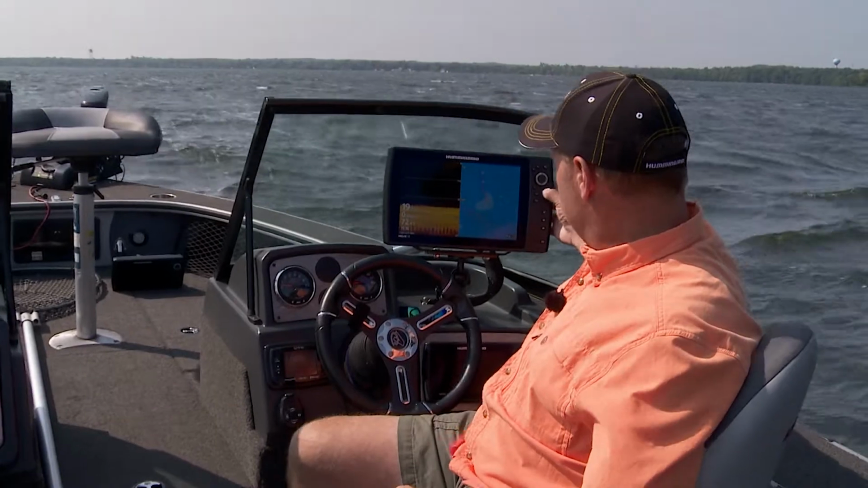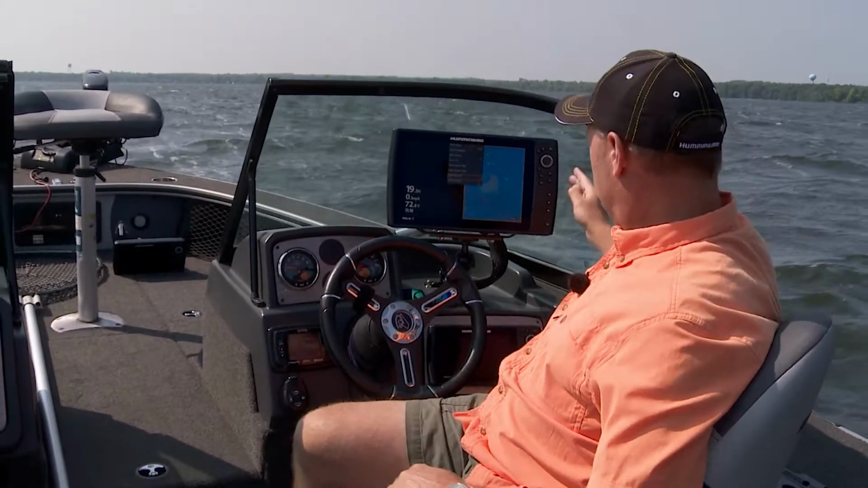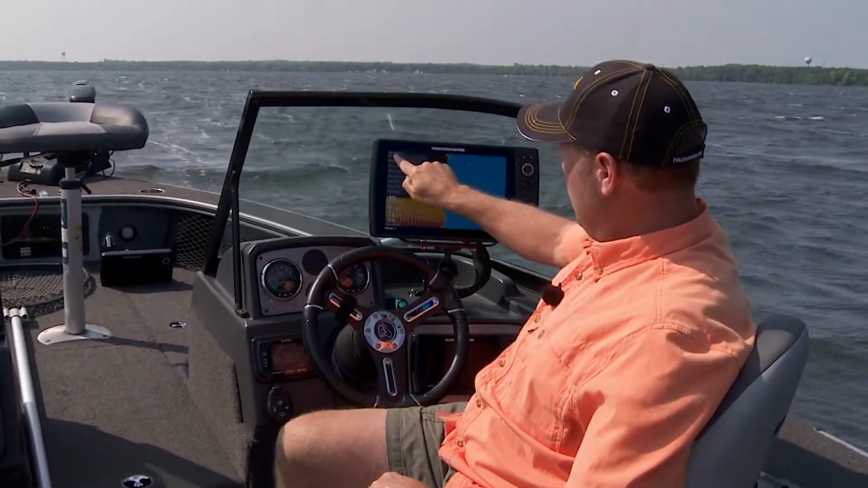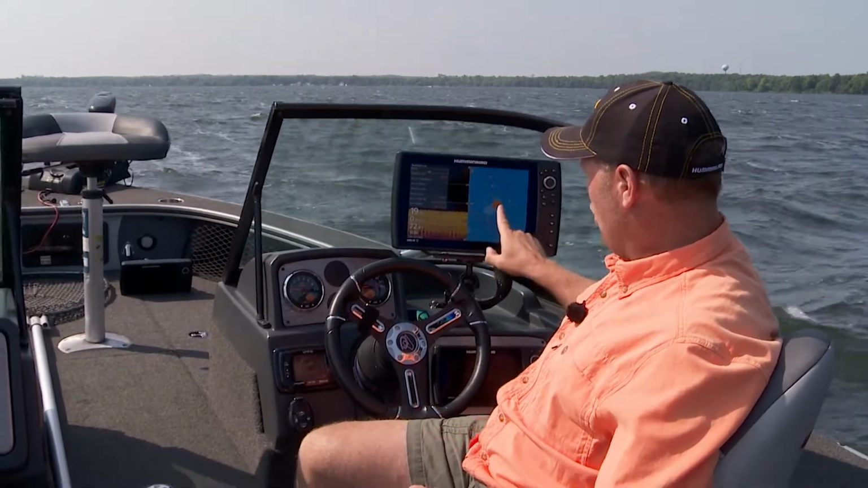So all I've got to do to get this rolling is I'm just going to hit my menu key, and you can see right here, I can just scroll right down to Autochart Live. It's really, really simple. All I'm going to do is hit that arrow key, and right up here, it's going to ask me, do I want to record? Right now it's turned off. I'm going to turn it on. Now I'm going to start recording, and you saw there's a little change happen there on the screen already.